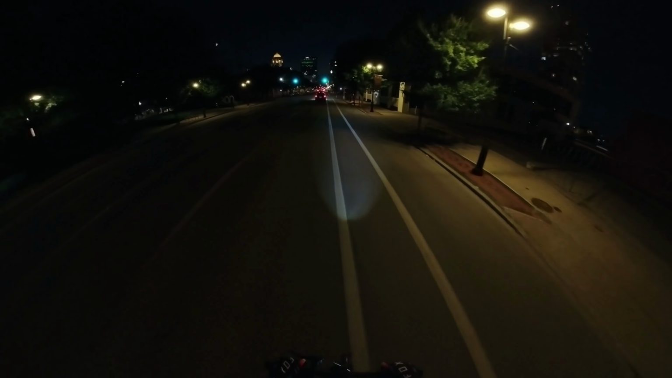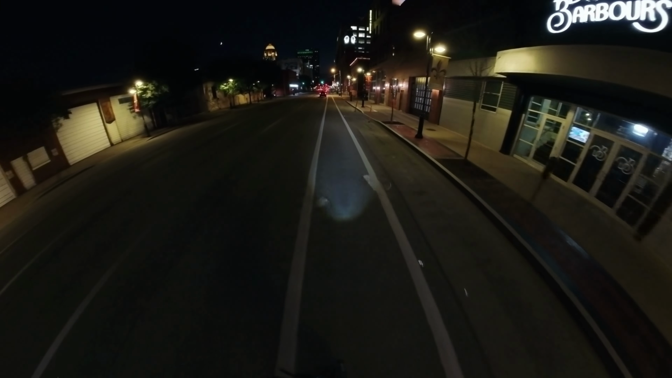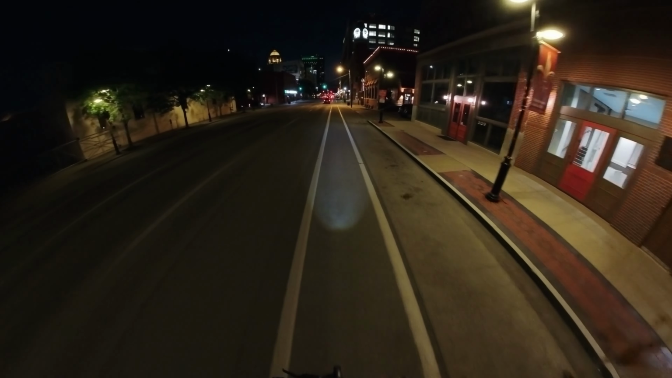There are bike lanes, but as with many bike lanes in many cities, for the most part, this is on the outside of parallel parking spots on the road, which means that people can open their door in front of you if they're not paying attention. And there's often just a bunch of crud that ends up in these lanes.